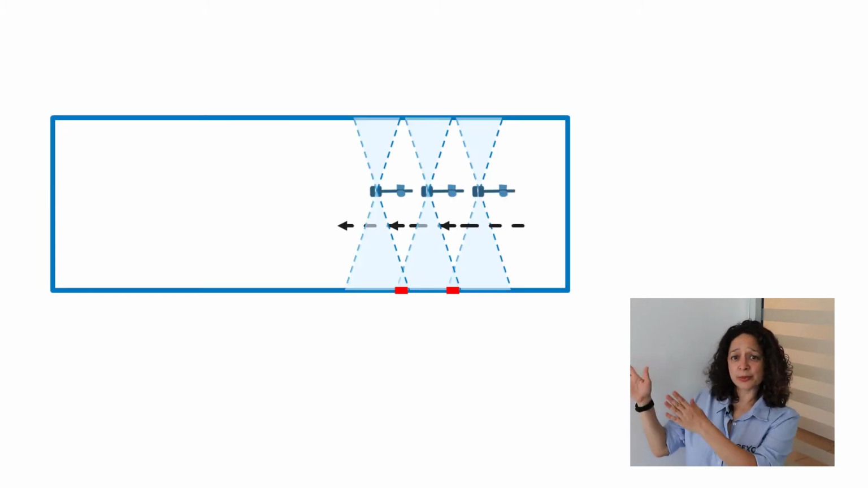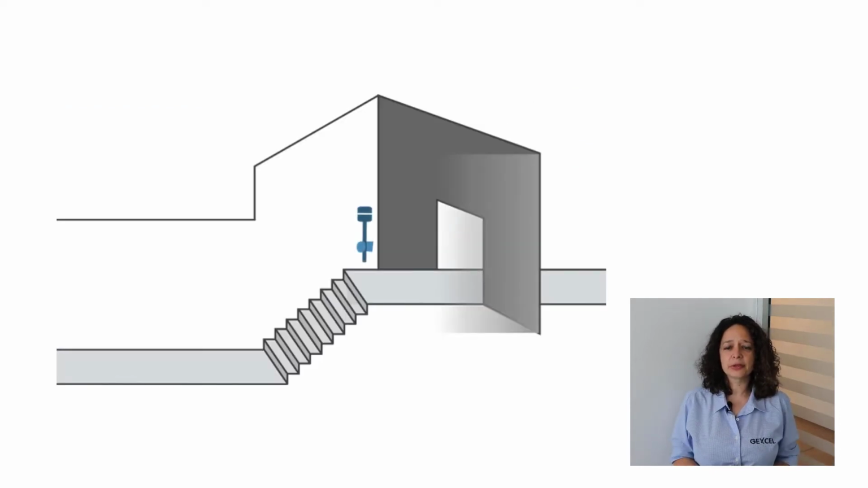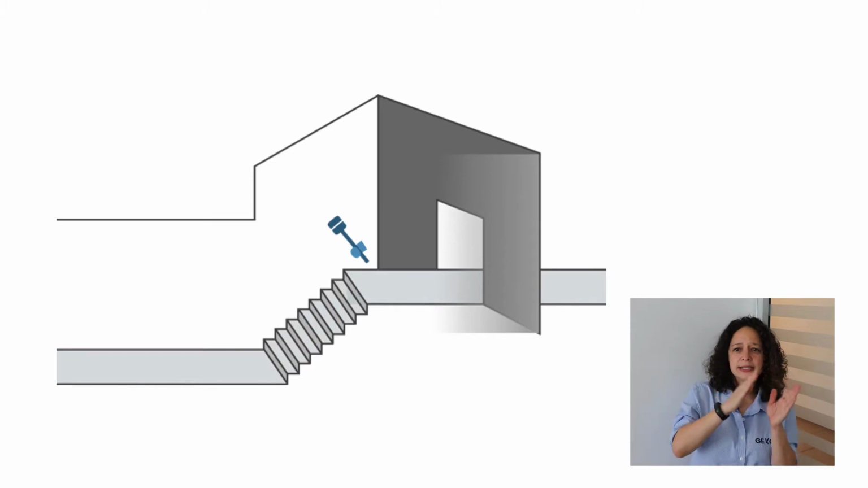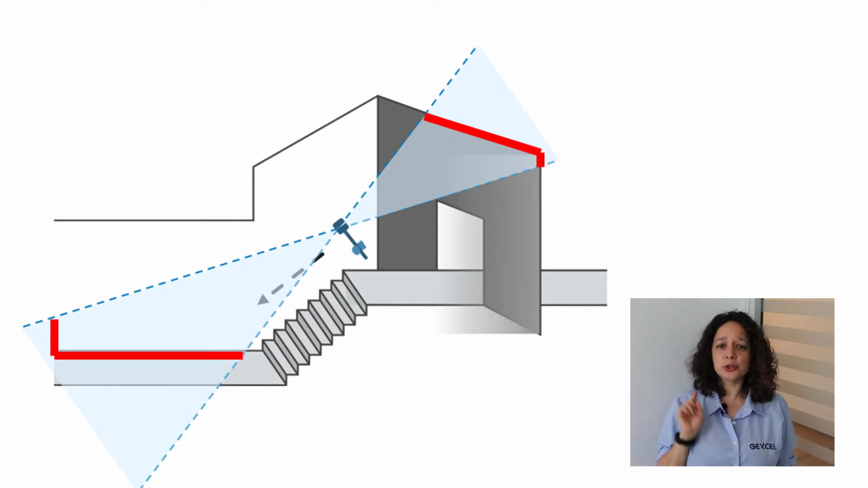In this example, the position of the system is wrong, as a specified overlap between contiguous acquired point clouds is not guaranteed. On the stairs, what I suggest is tilting the system in order to acquire as many faces as possible. Do not miss the dedicated tutorial.